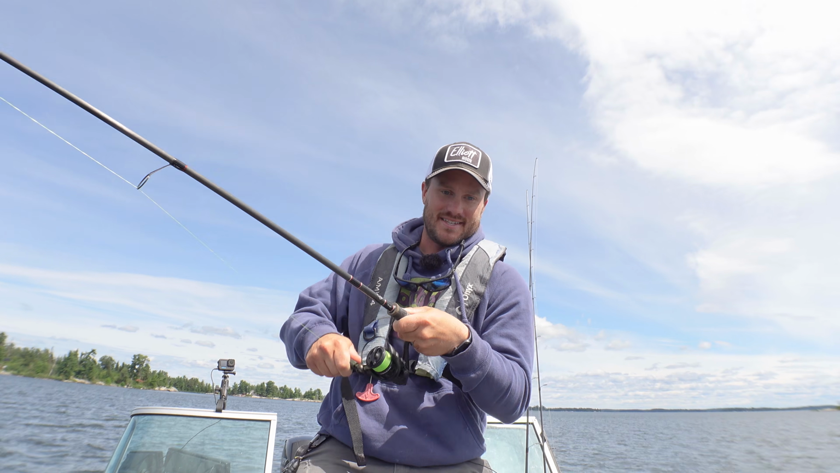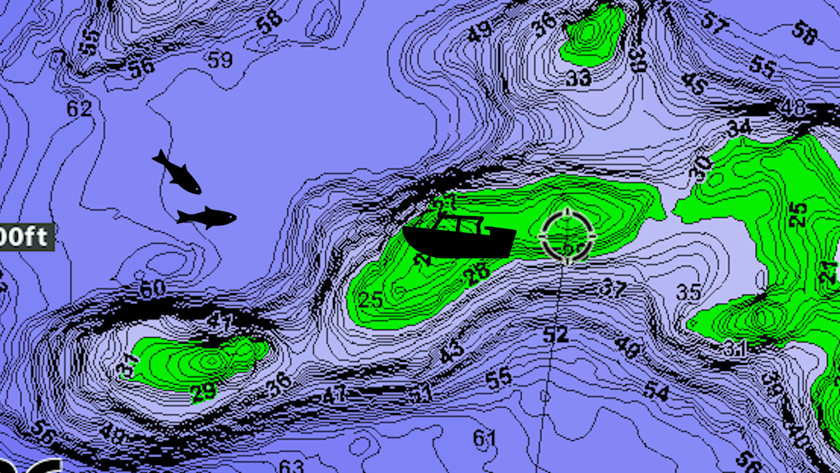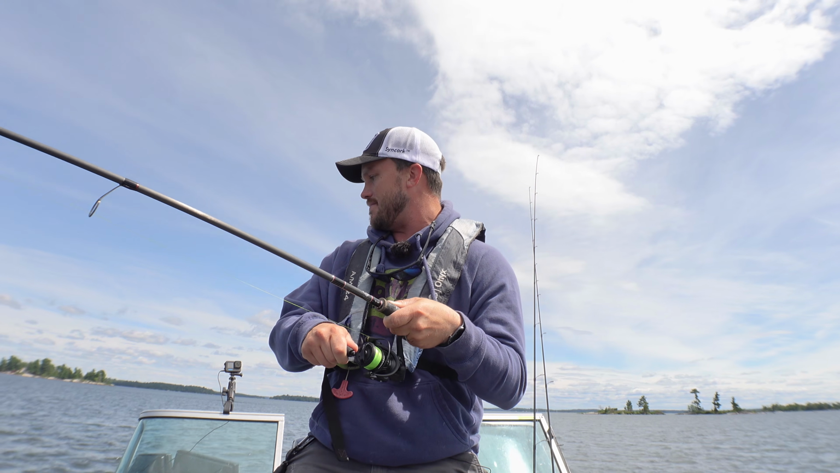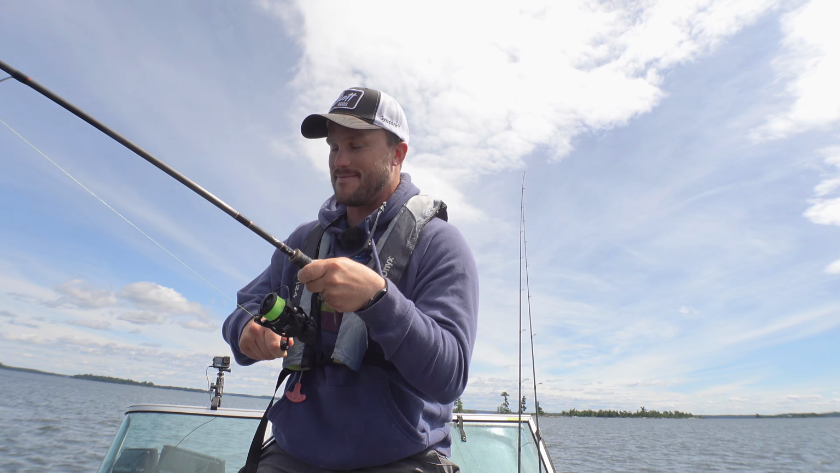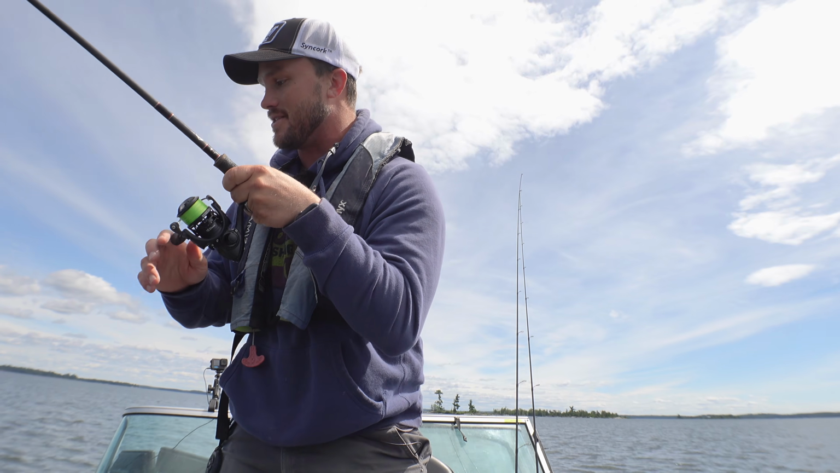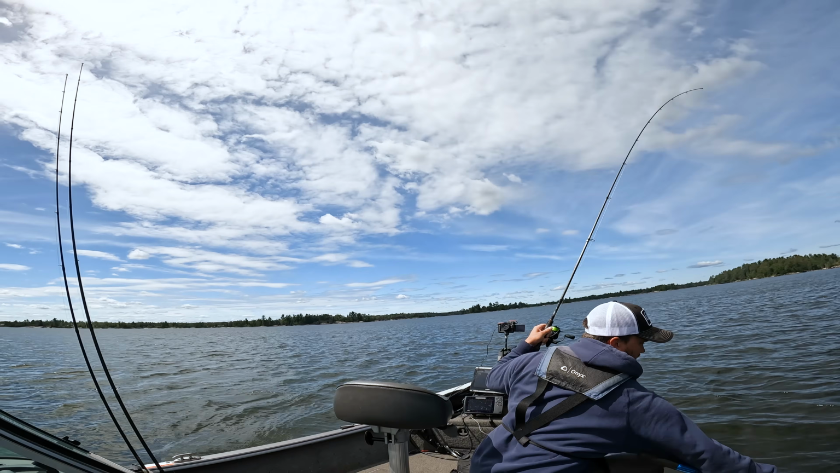Man, so you can see that piece of structure, I was just kind of cruising over top, seeing what I was seeing on top, and I got off the edge of this structure, and sure enough, there's a couple suspended marks hanging over the top. Oh man, it was kind of awkward. I did kind of the fade away, cast it over top, and I just let the boat drift us the rest of the way. Another good one.